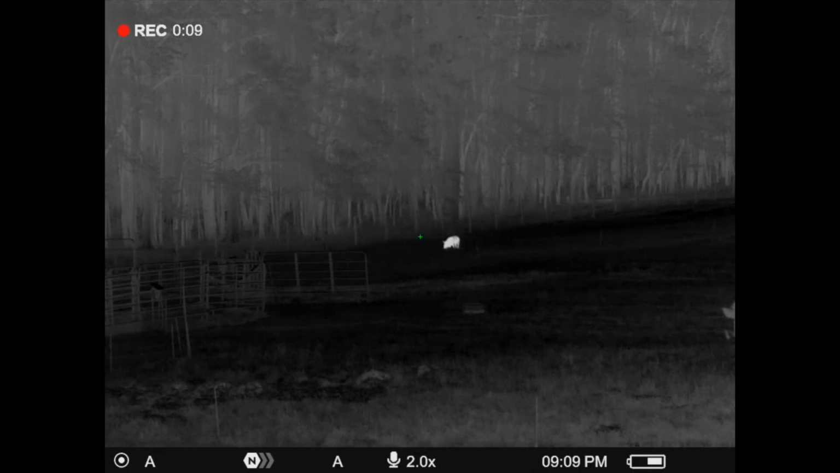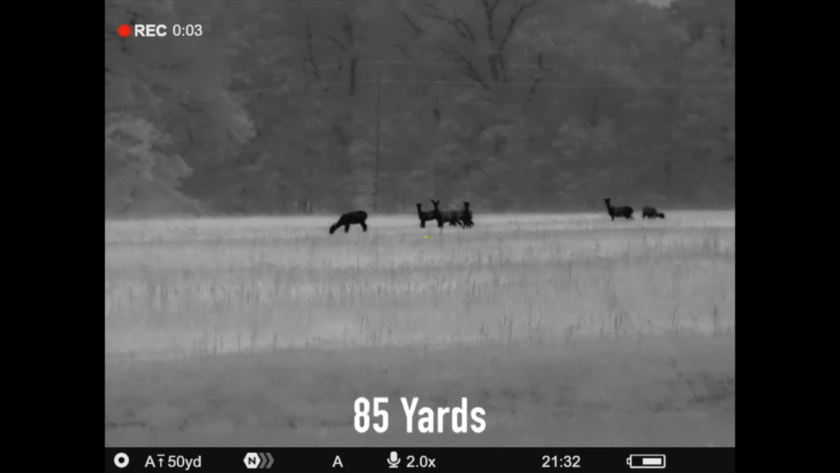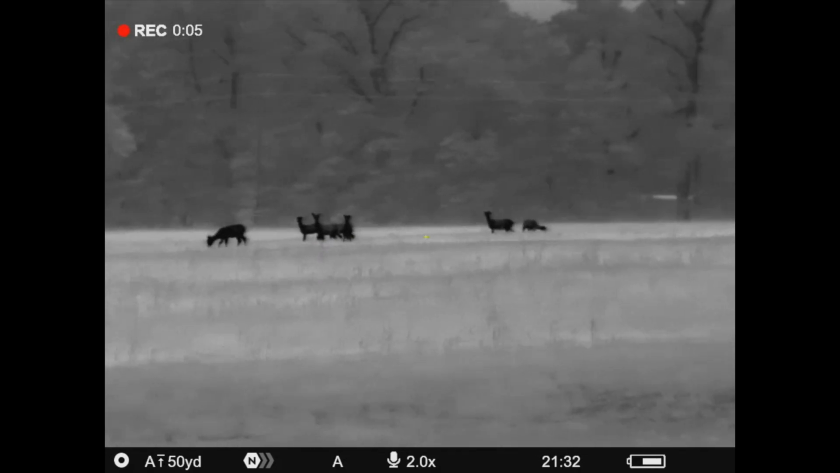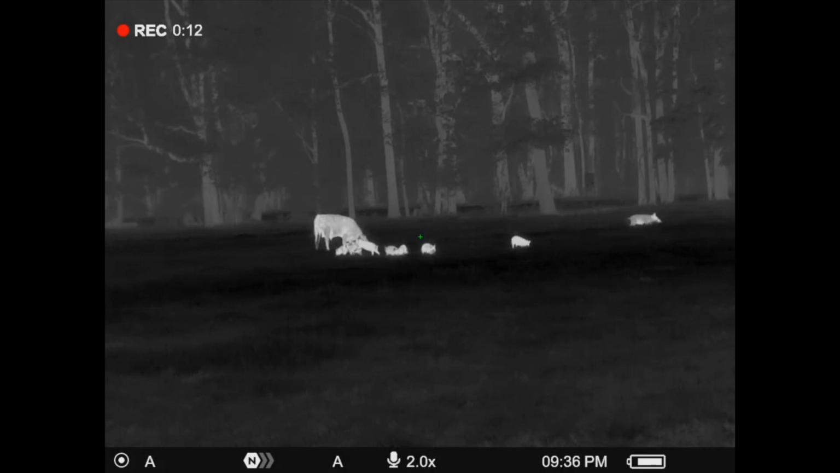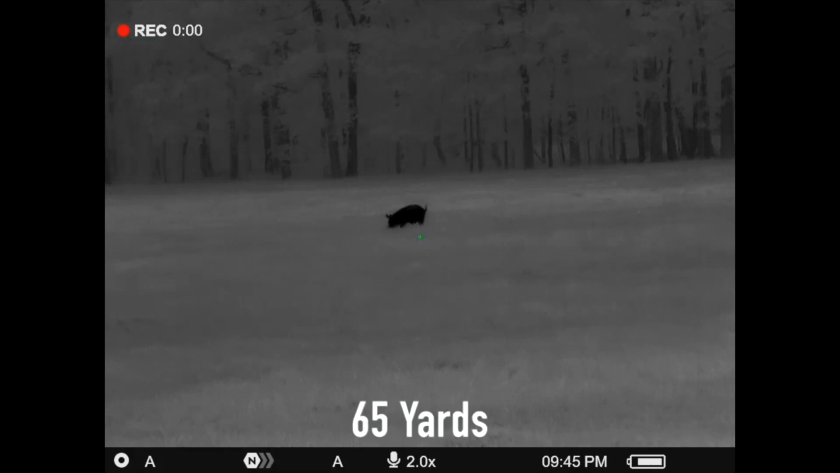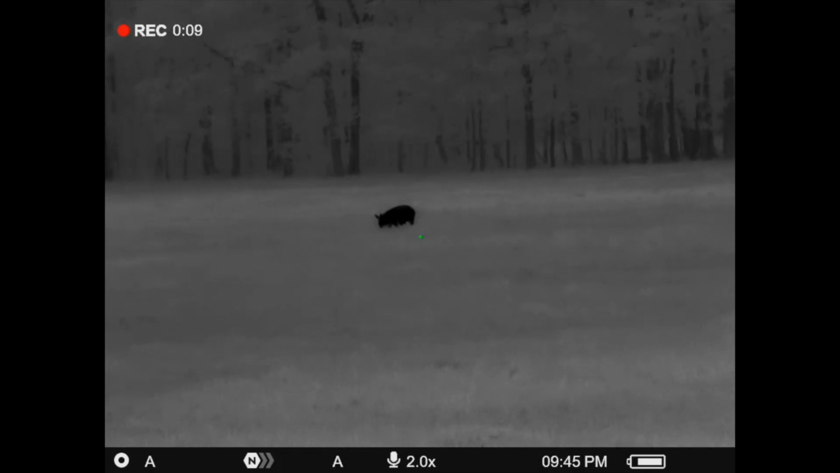When we say fully loaded, which means with the mount and with the battery in it, it weighs 29.5 ounces, which is significantly less, about 10 ounces less, or maybe a little bit more than the Thermion. So it is a lighter, smaller, more compact scope compared to the Thermion design. On our bench test on the battery life, we did run it. It does take a Pulsar APS 5T battery.